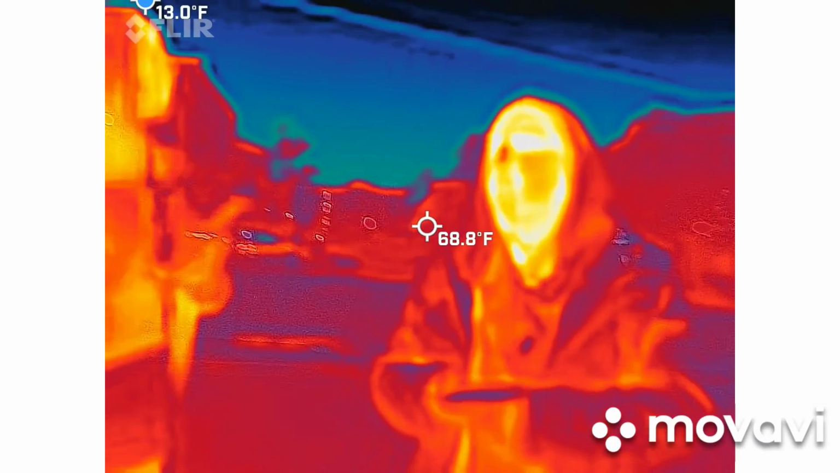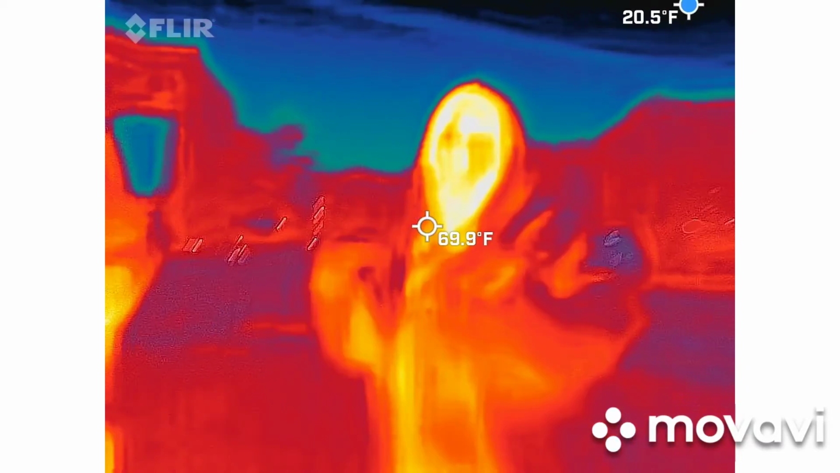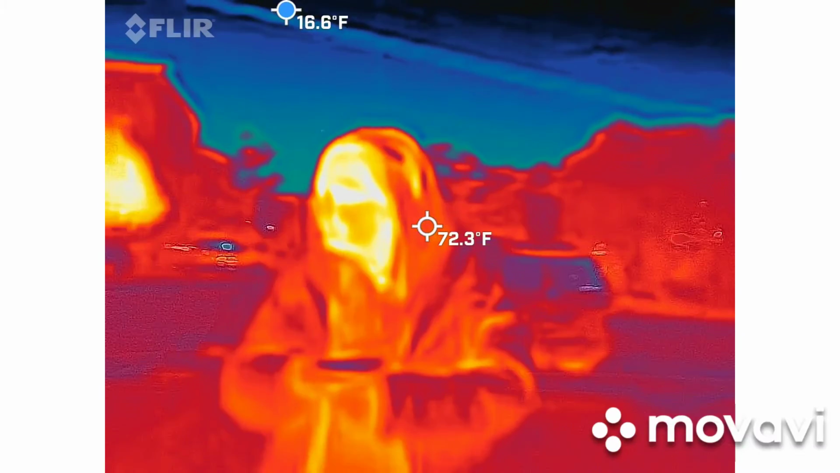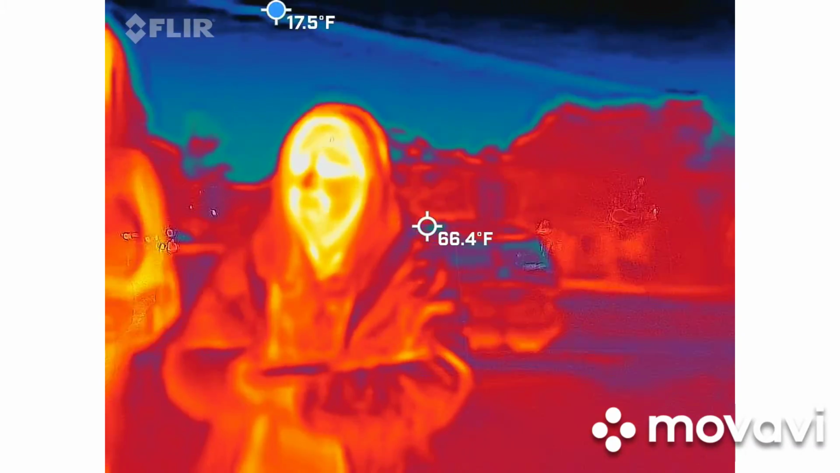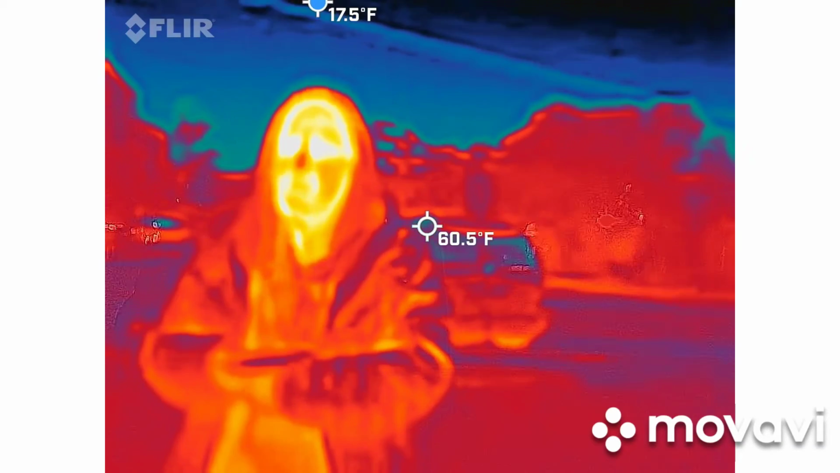Where did the fire start? Here I go again on my own. Oh my gosh. Going down. That's not helping me. Where did the fire start? Where did the fire start? Oh, that's no question.